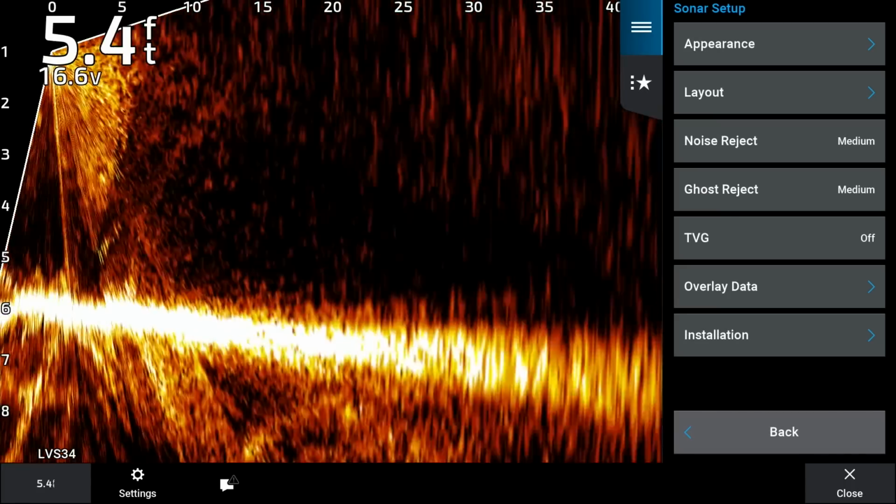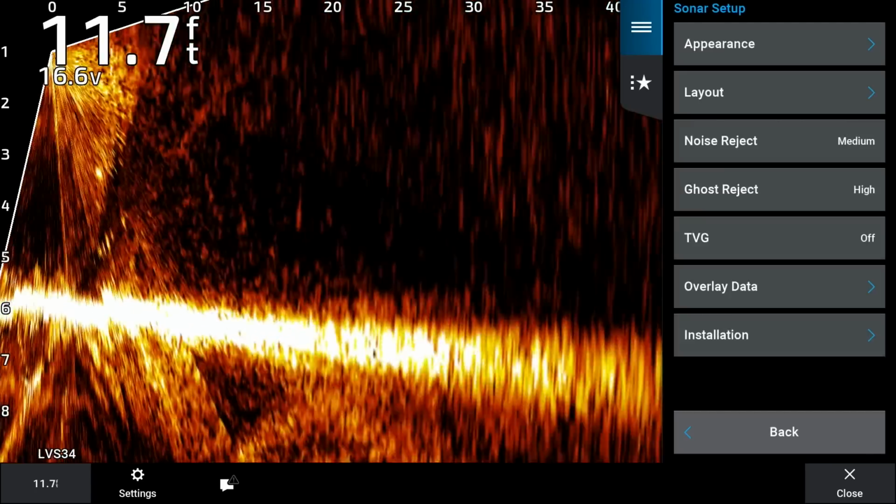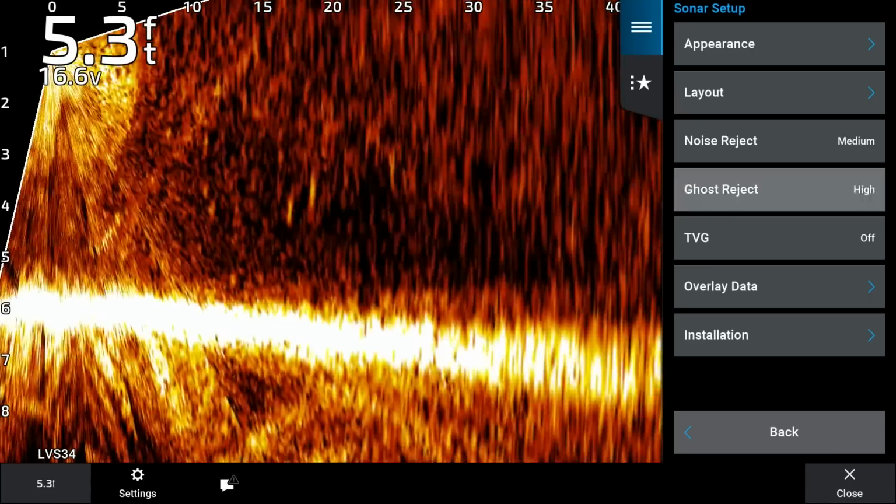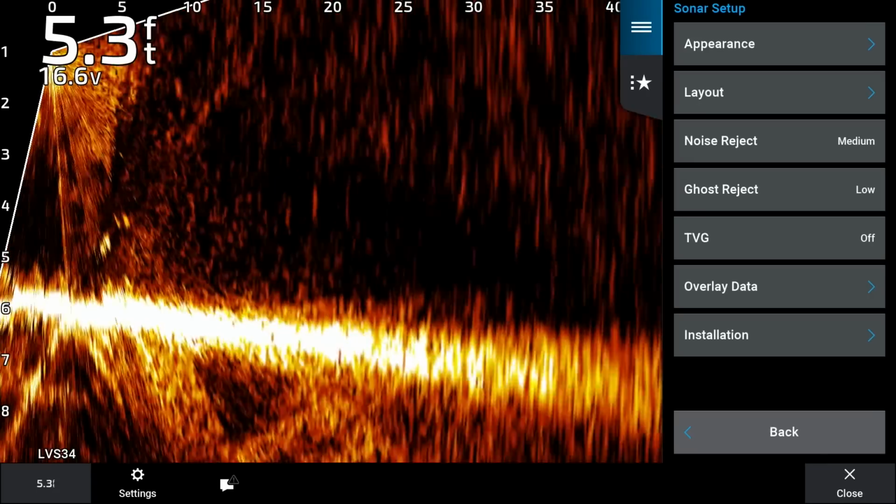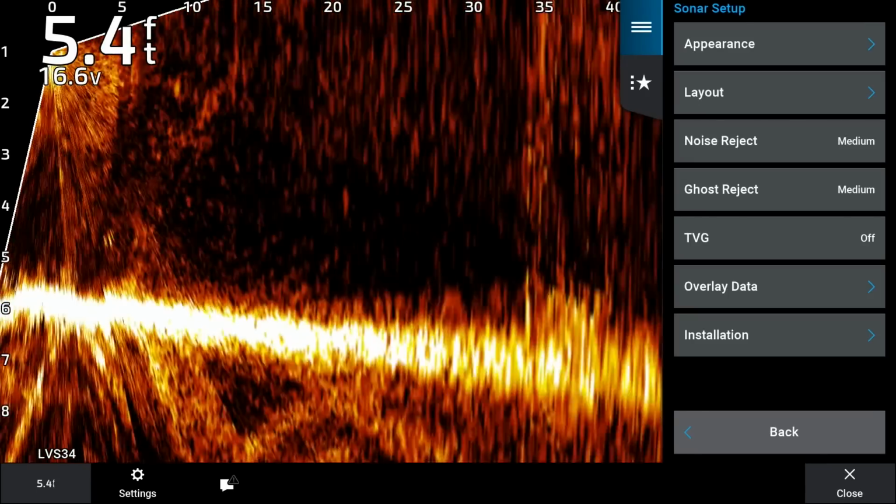Ghost reject, I leave on medium too as well. You can run that high just to kind of get rid of some of the ghosting that goes on the screen here. I run it on medium because it's giving me a pretty good clean look at the screen here. You can run it at low. It doesn't really change it a whole lot. Again, that ghost reject is just something that I leave on medium.